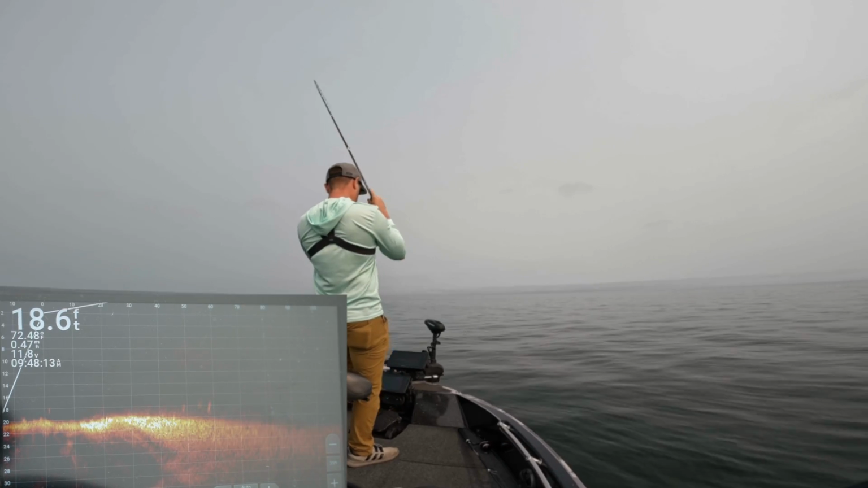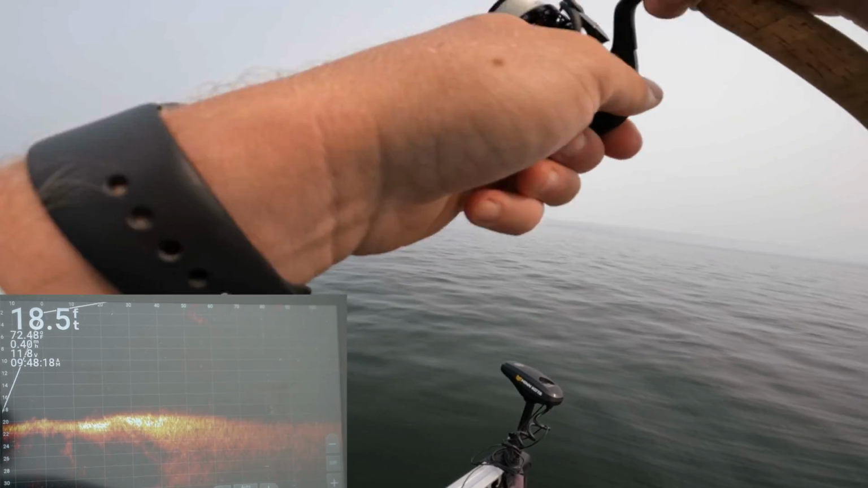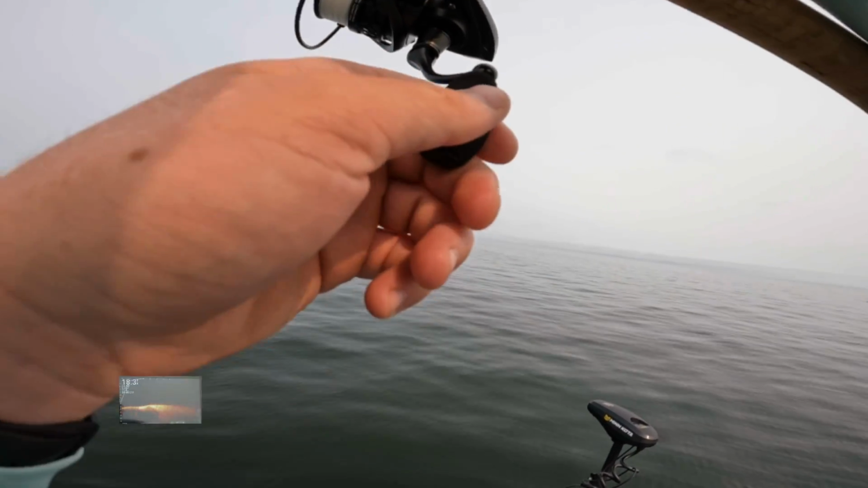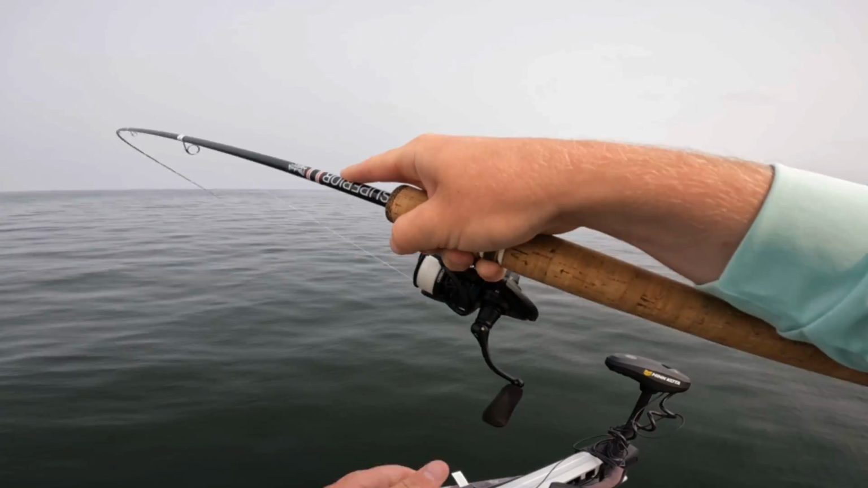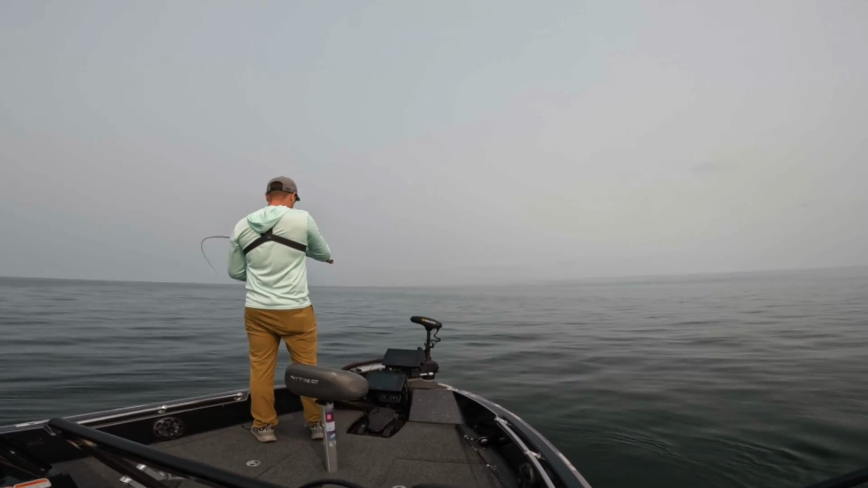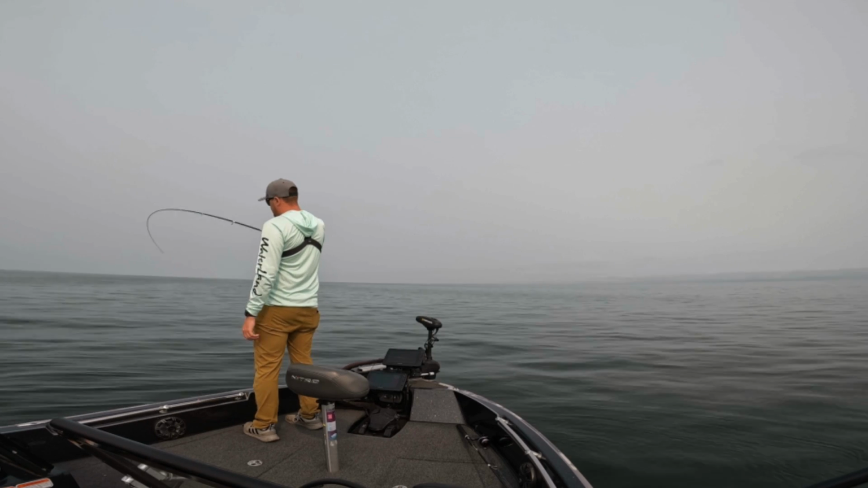Got one. Finally. Took like 5 casts through that school and we finally got one to eat. He smoked it too. You guys saw the size of that school. It was a big school of fish down there. I should try and be a little quiet. I got other boats around me, but this one feels better.